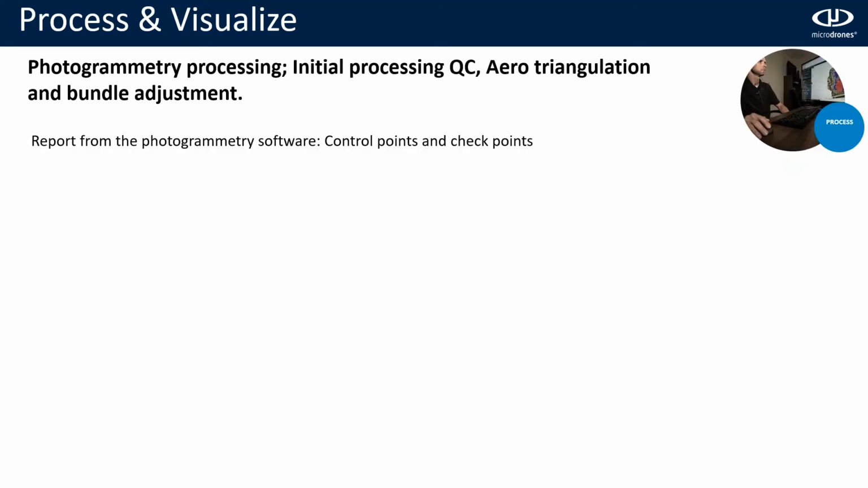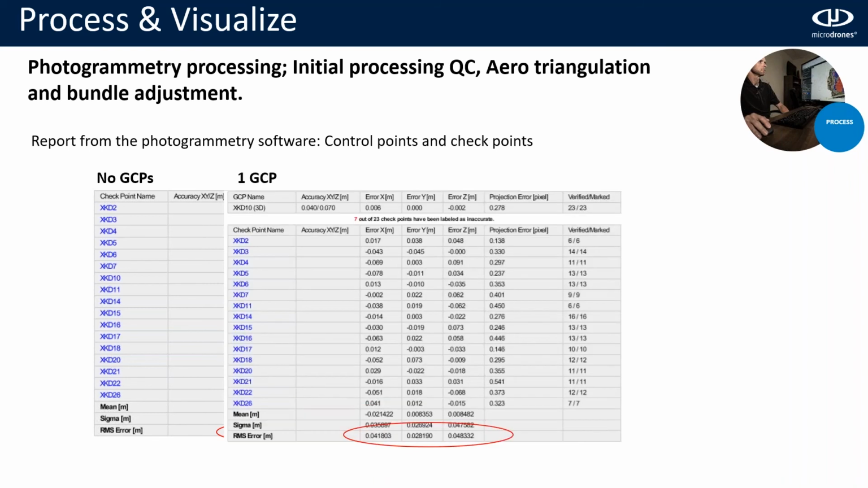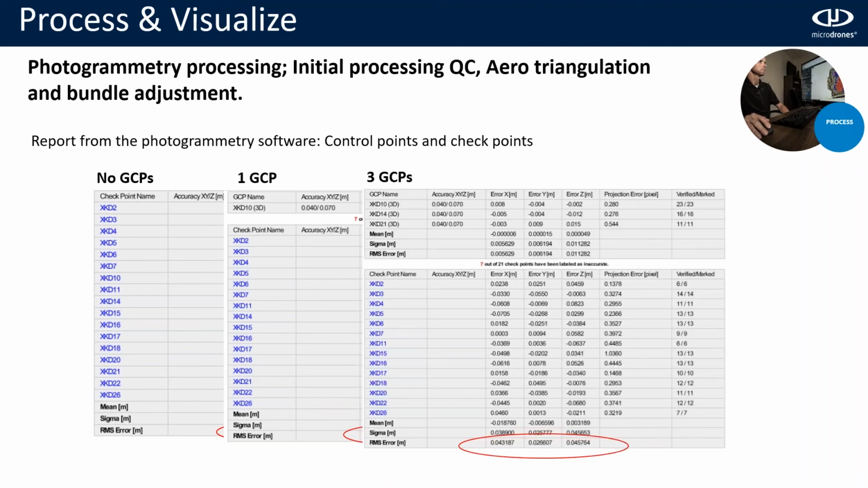And here we have the 3 reports from the photogrammetry software in case you want to see. This is the control points and checkpoint results. This is just a screenshot from the report. The previous table was just a summary of this. And here you have if we use one GCP, and here the results if we use 3 GCPs. The 3 of them are very similar.